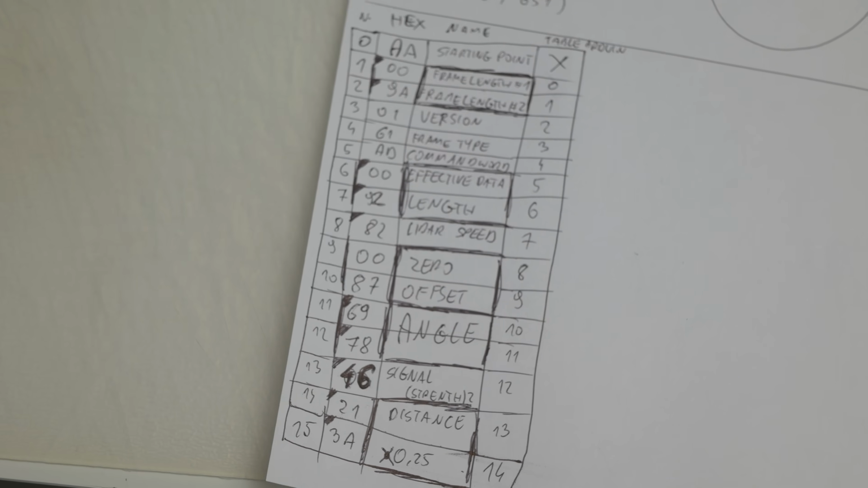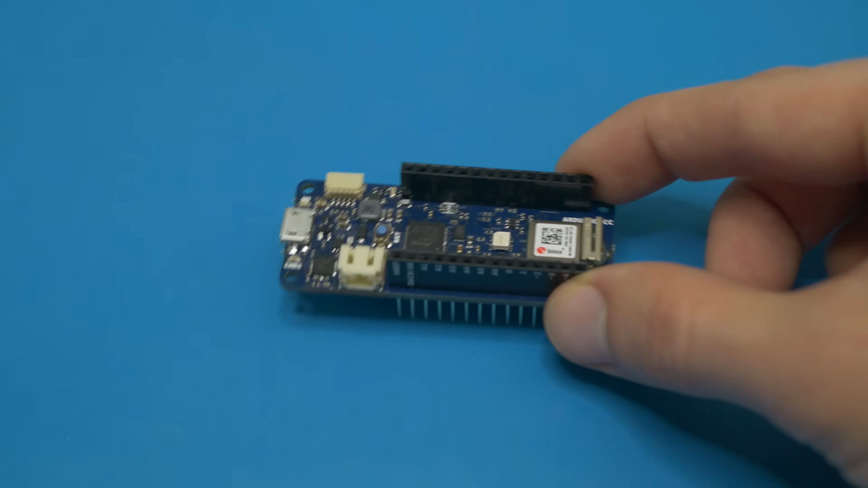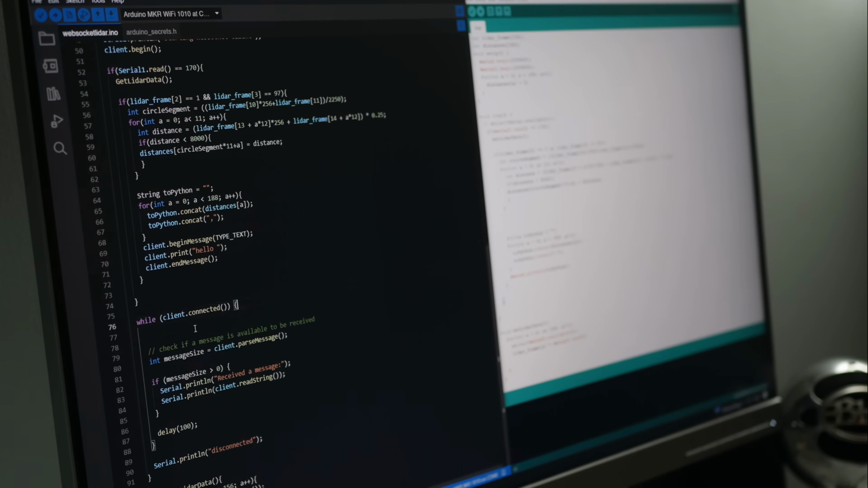I started my experiments with an Arduino Uno, and I wanted to read all the data through serial, as this is the only way of communicating with this LiDAR. And quickly I realized that the Arduino Uno is just not fast enough. You have just one serial port, and this is probably impossible to do. So I decided to switch to the Arduino MKR1010 Wi-Fi. This thing has built-in Wi-Fi, which will be very useful later, and it's also quite powerful. You have two serial ports, so it is quite easy to read the data and also display it on the serial port.